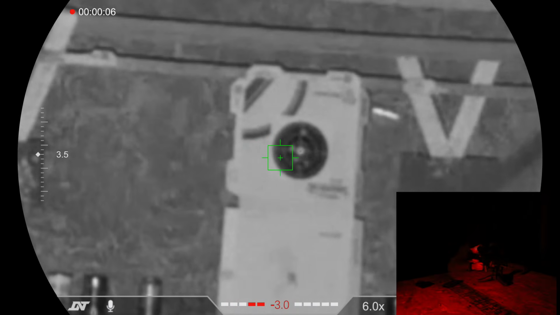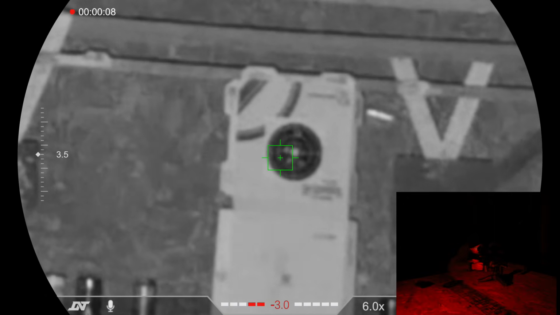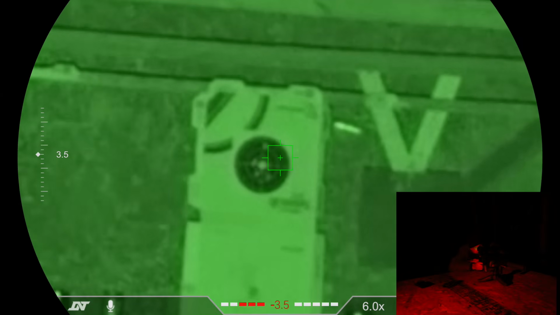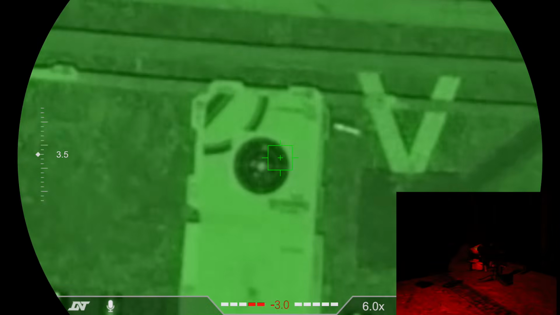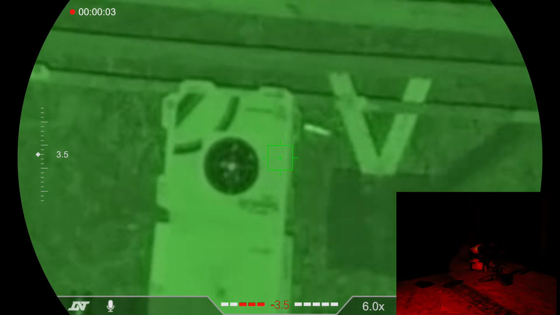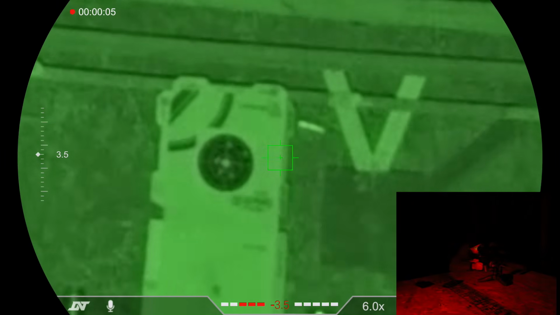And you really can't tell exactly where that hit. That's as good as I can get there. Let's see if I can see the impact here. A little bit, yeah, you can see that just a little bit where I just hit it right there.